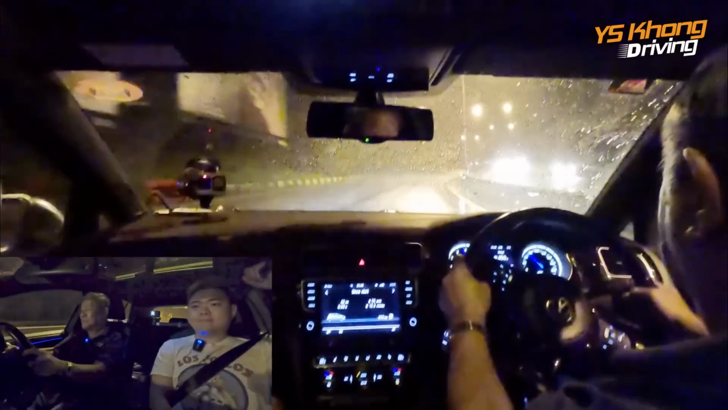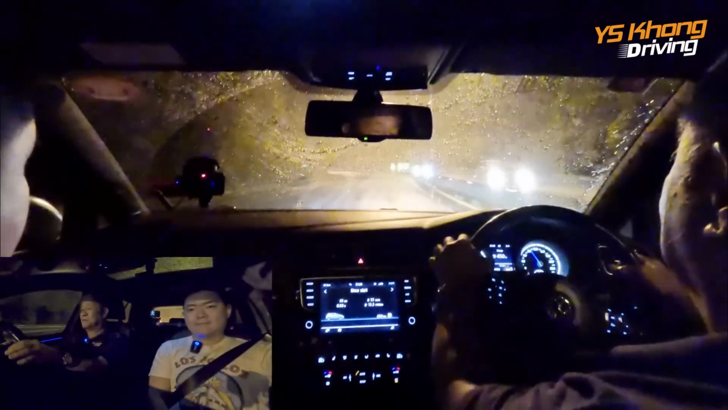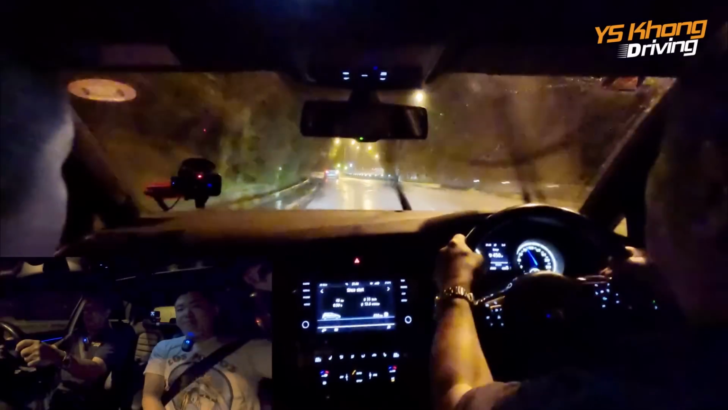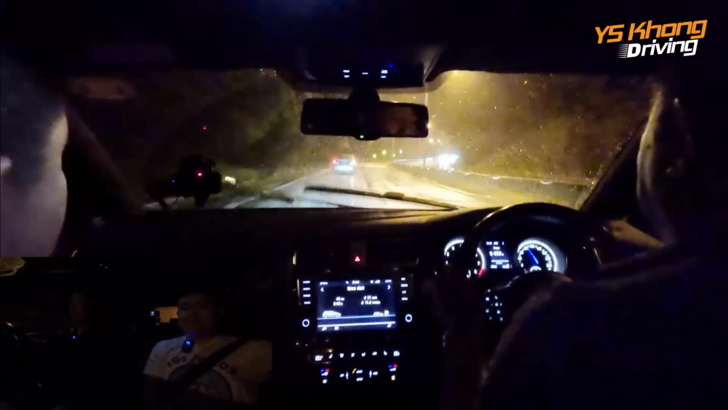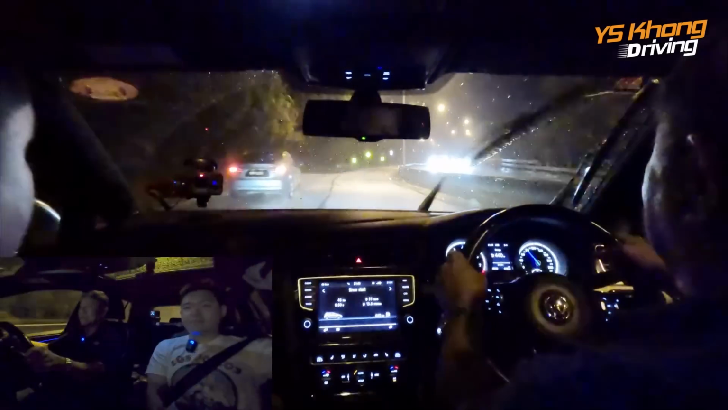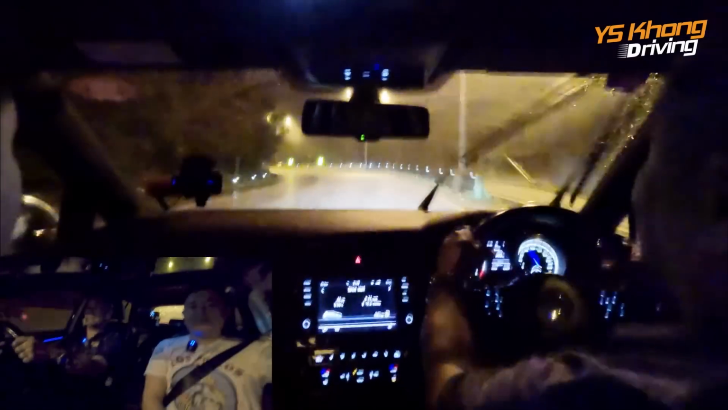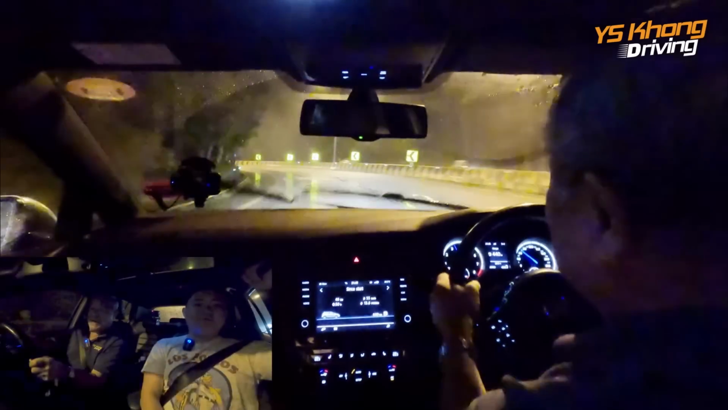Easy. Okay, so guys, when you are driving in the rain, you have to feed your steering into the corner bit by bit. Don't make sudden turns with your steering. Do all your braking while the car is on the straight, and don't brake too much.